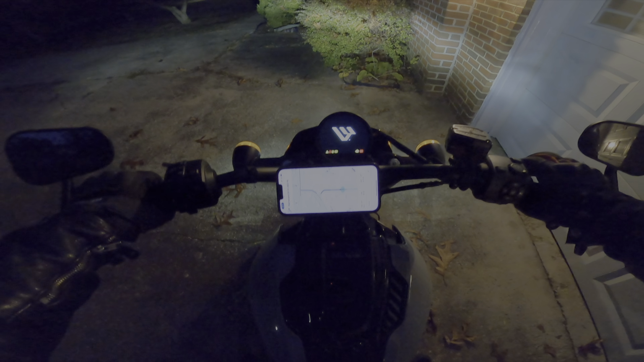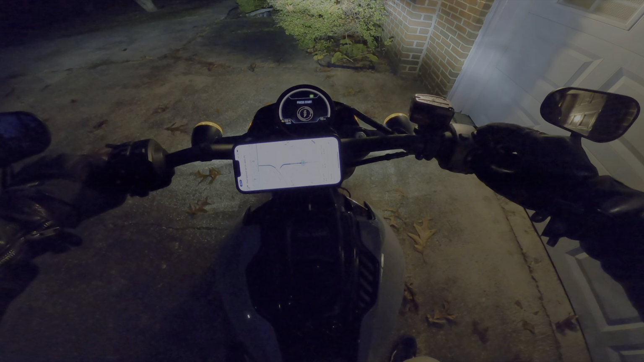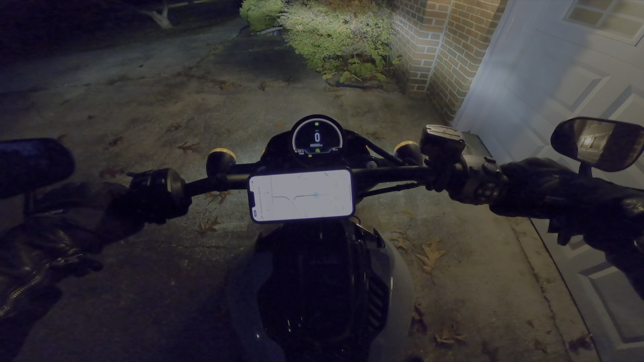So you're going through the start procedures. I have my Livewire app open. Just press start and go. 100 miles range, 500 miles on there. We're on the way.